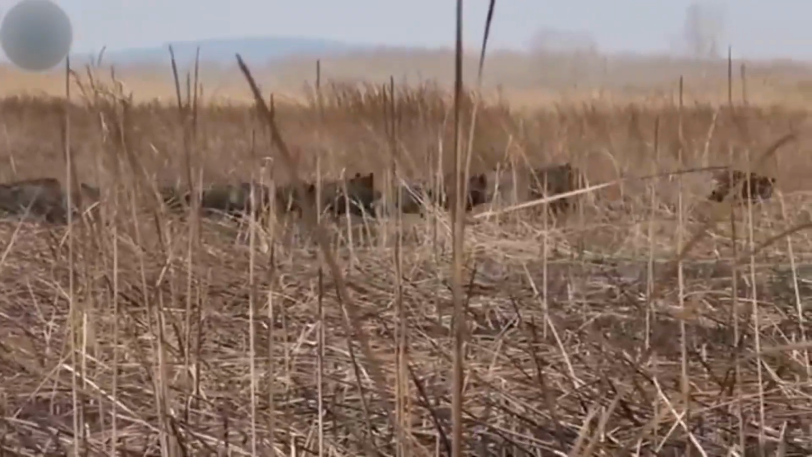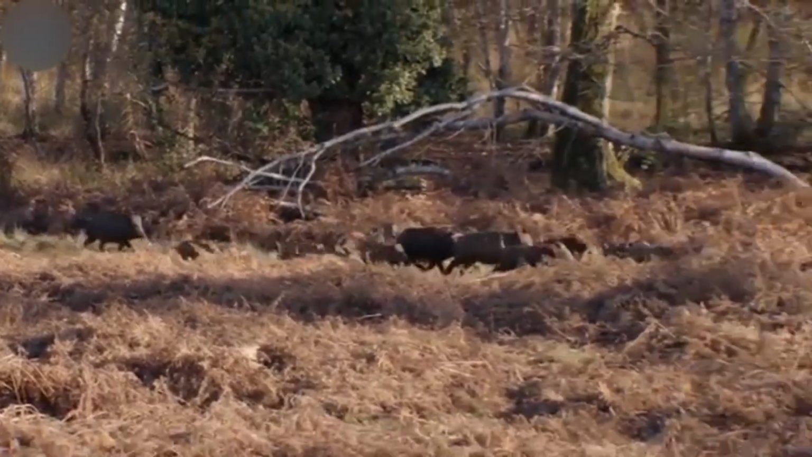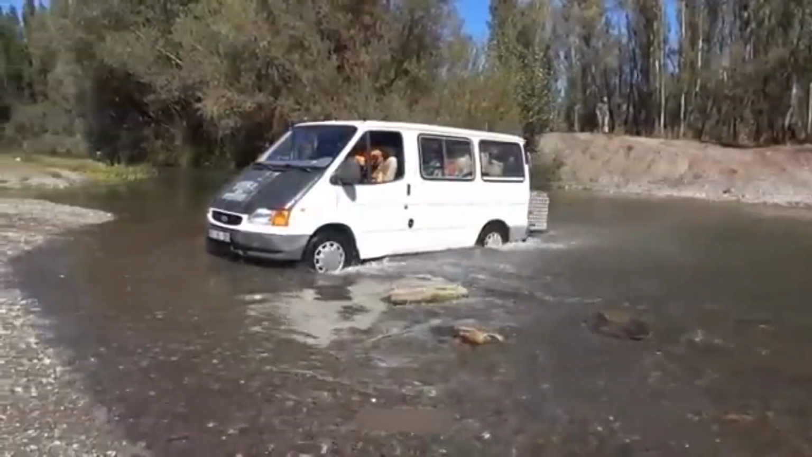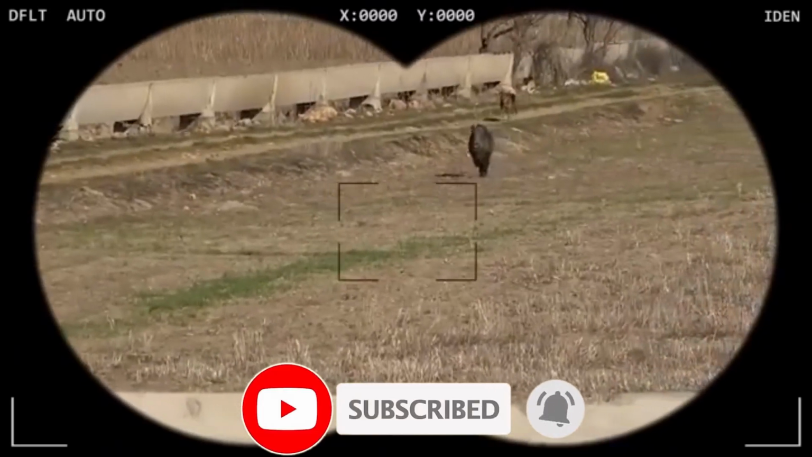Get out there. Today, the first wild boar eradication campaign of the year has officially begun. In close coordination between local residents and the authorities, we headed straight into the hot zones, areas that have been overrun by wild boars for months.